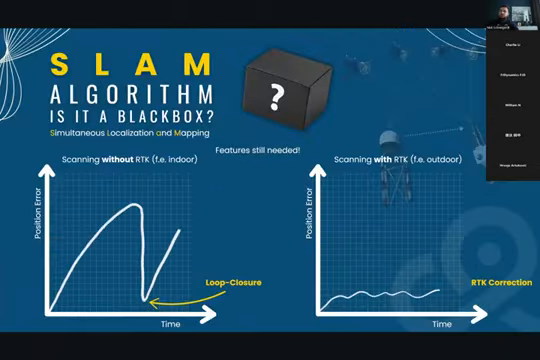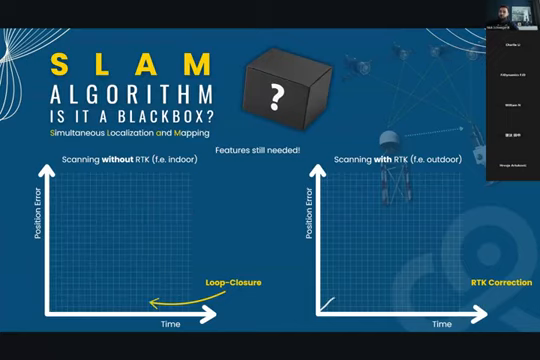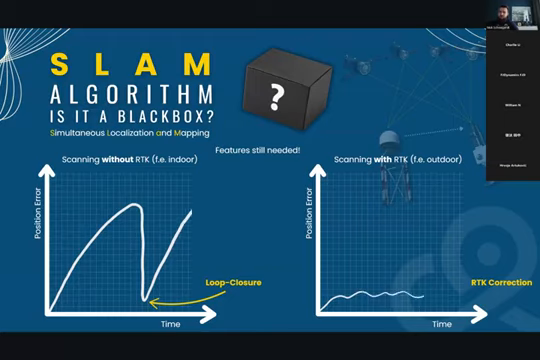Let's dive into what SLAM is and why route planning is crucial for the accuracy of your projects. Let me explain first what SLAM stands for. SLAM stands for simultaneous localization and mapping, and it allows us to create 3D maps while tracking the position of the scanner in real time without using additional sensors.